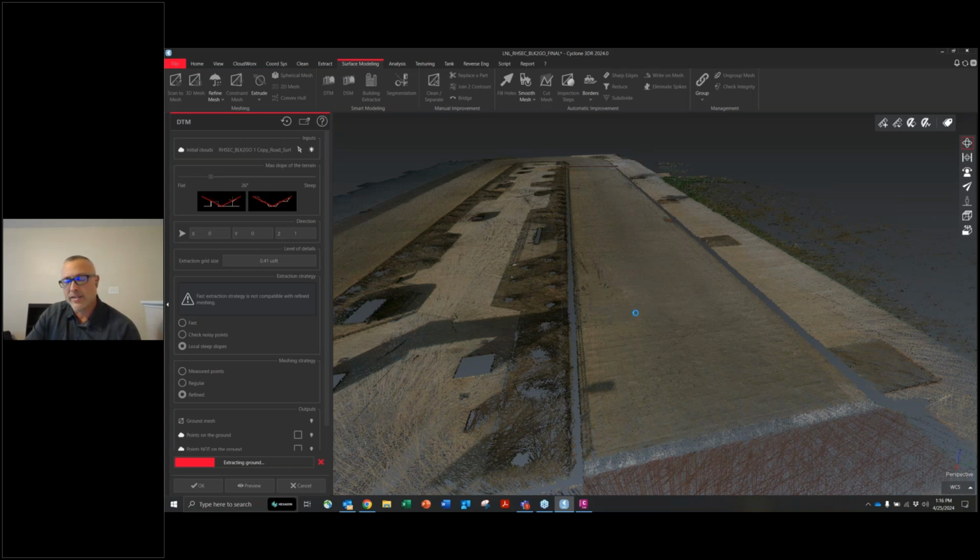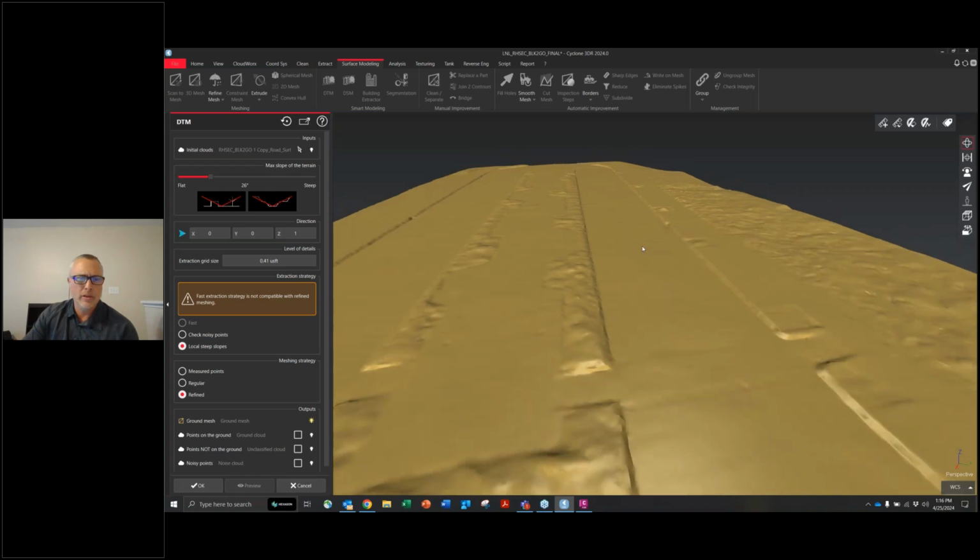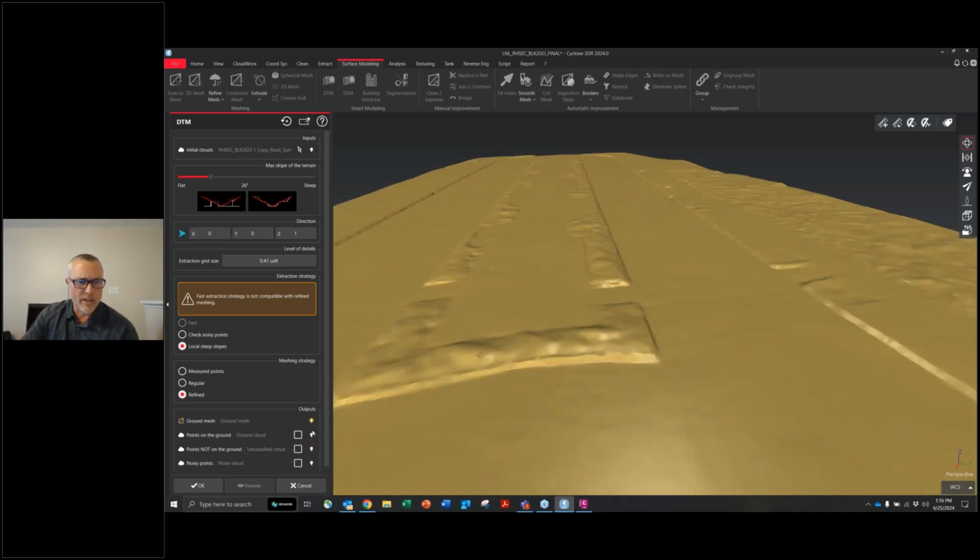And this process and time could vary slightly, depending on, obviously, how big the data set is. This section here is probably about roughly, I'd say, about 400 by 100. So, all right, we're seeming to be getting a little bit tighter.